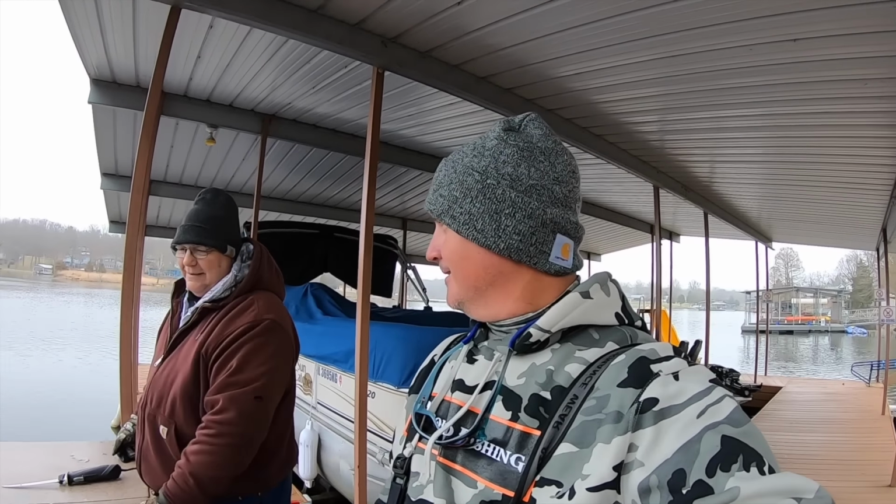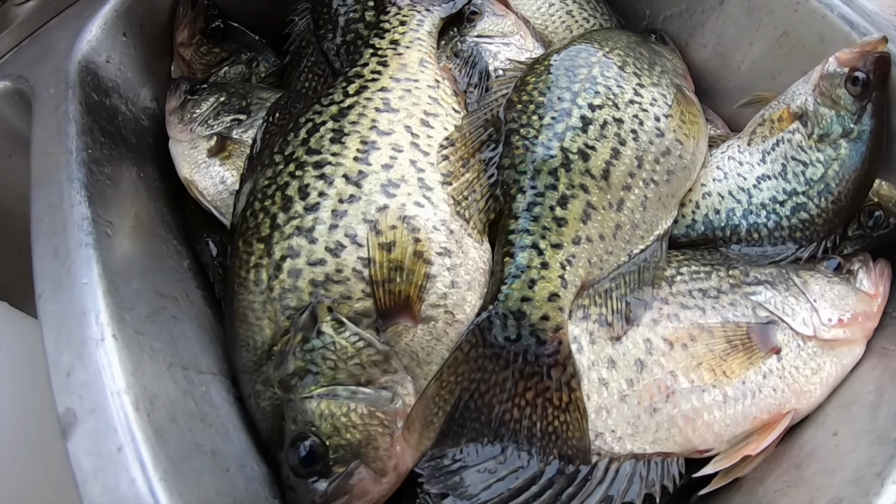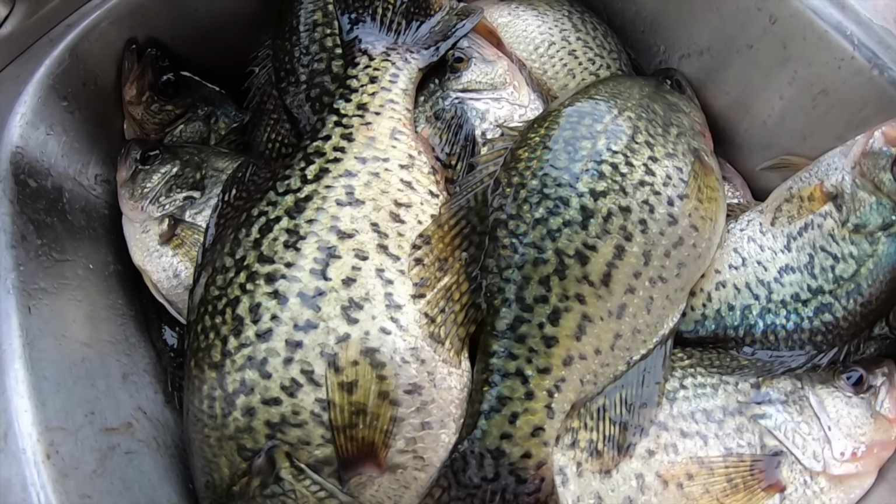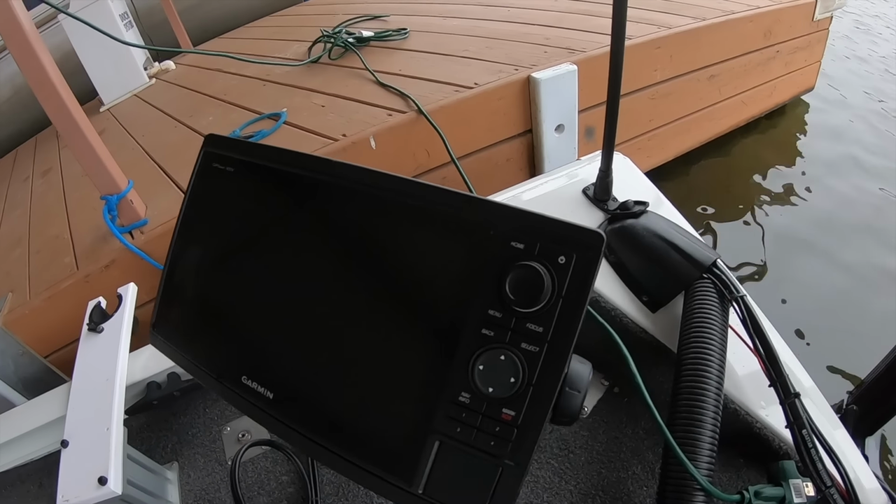That's right, folks. This is following a guide trip, and man, we put some big fish in the boat. In fact, we caught our limit, but only chose to keep about 20 of these fish. So today we're talking about the second LiveScope.